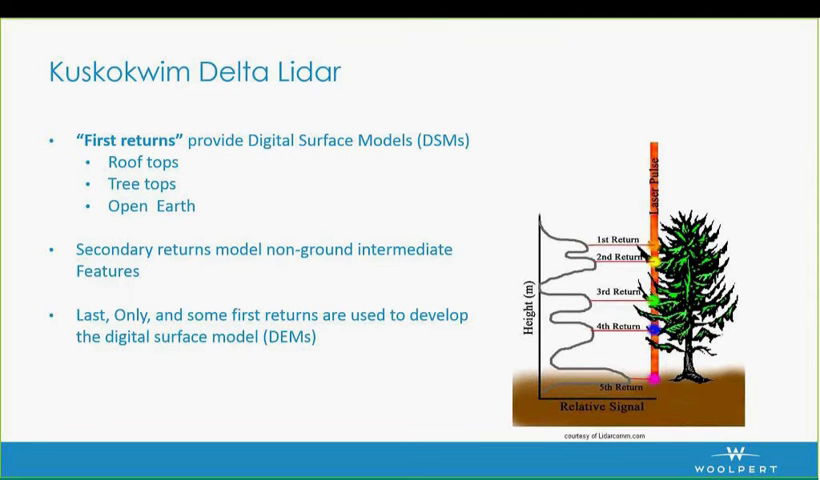So when a LiDAR pulse is emitted, you get what are called returns. And depending on what is on the ground, you can get varying amounts of returns. This is just a generic example, but it shows a tree. It shows the laser pulse coming down, and then you can get your first return, which is considered your DSM or your digital surface model. And that's rooftops, treetops, and sometimes it's just open earth. It just depends on what's in the way.